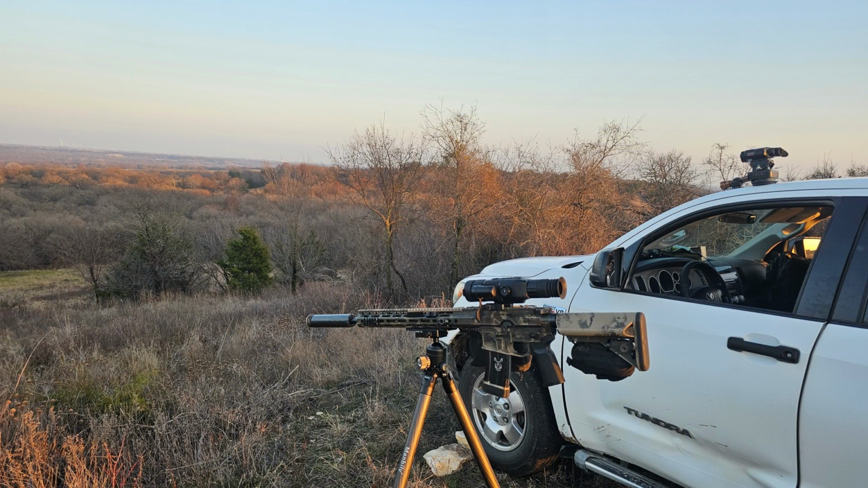Here I am up on the bluff, got the truck situated. Notice I've chalked the tires because the bluff actually starts going downhill just a few feet in front of where I parked the truck, and then it gets steeper about right there, and then if you pass that point, it's kind of Katie barred the door going downhill.